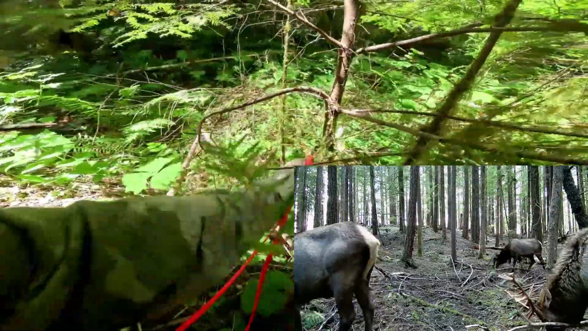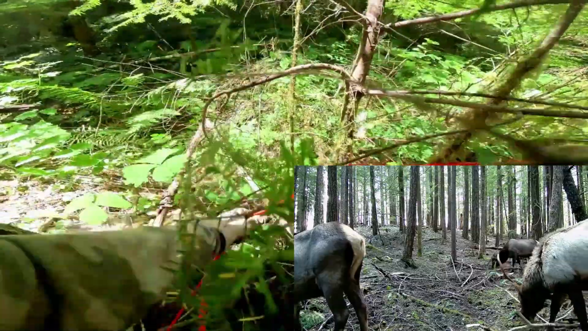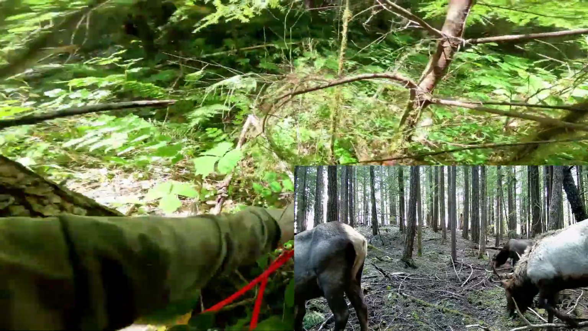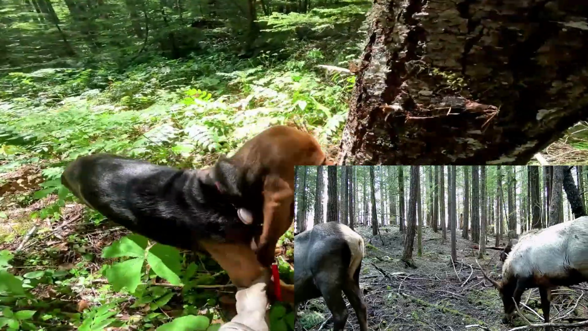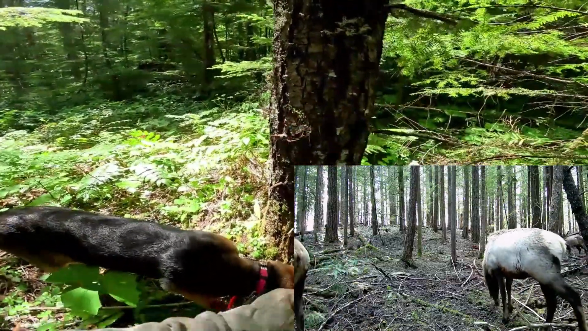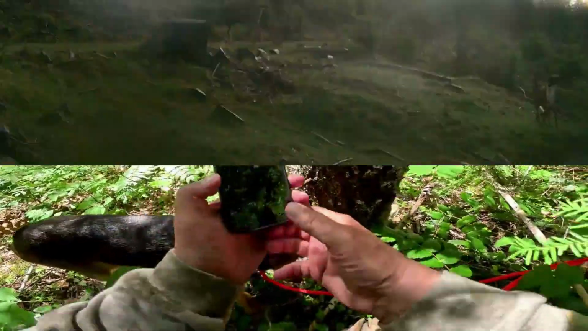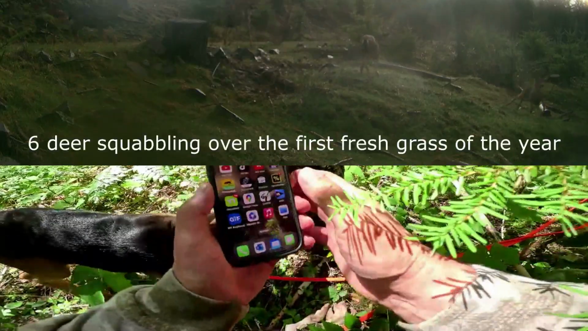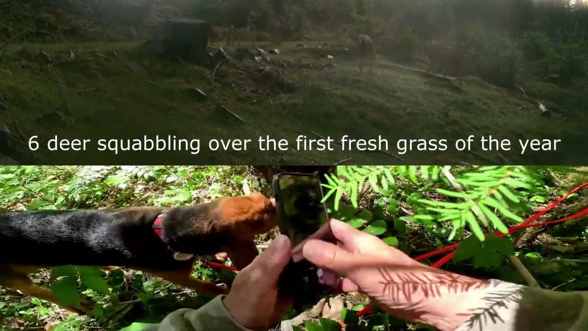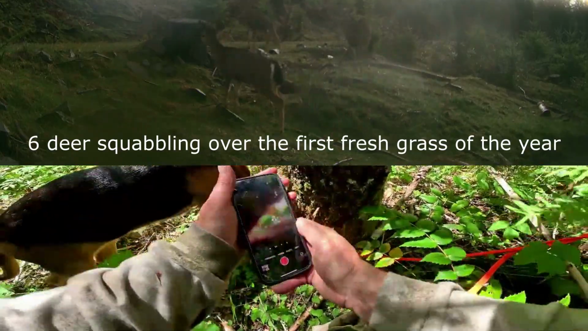We've got some things on trail cameras that, quite frankly, I've never heard of. And I know an awful lot of my friends and some of the viewers have never seen some of these things happen. There's animal behavior that you just don't read about. It's really fascinating. And without these trail cameras, quite frankly, we would not know that those things occurred.